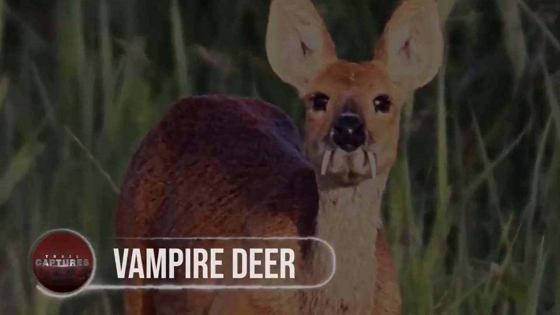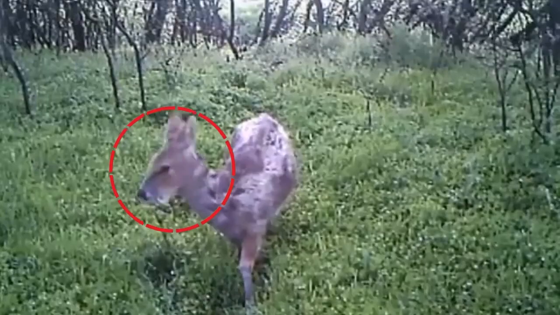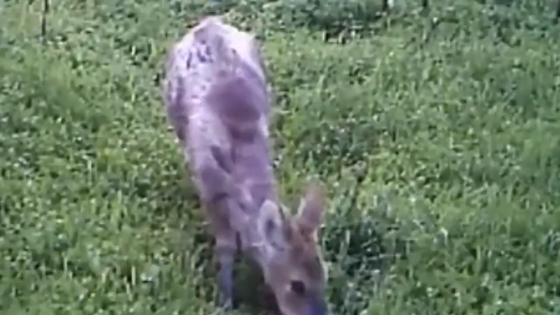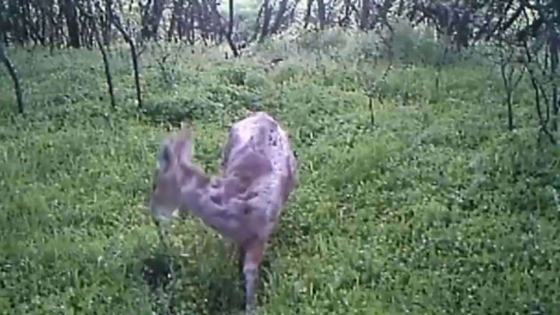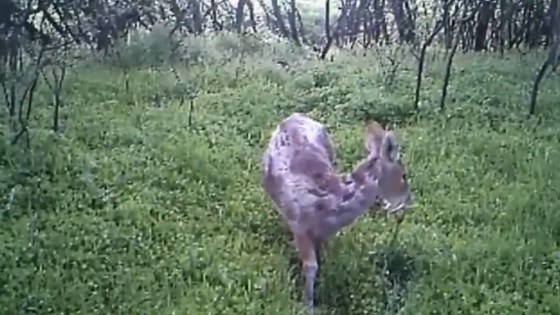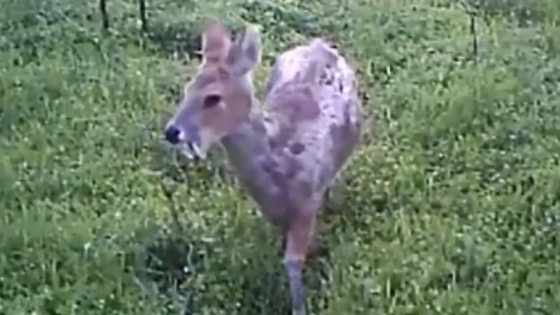Vampire deer. As you can see, we picked up a clip of what appears to be a deer combined with a vampire. This subsequent video was recorded on a field camera used by farmers. Aside from being very huge, the deer appears to be fully normal. According to this video, the deer has 2 front teeth that are protruding from its mouth.